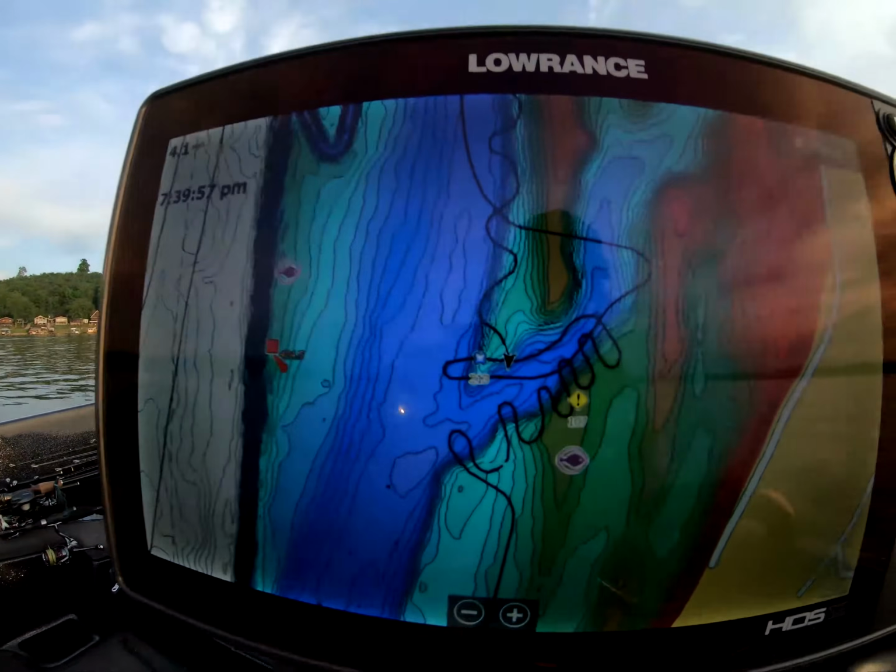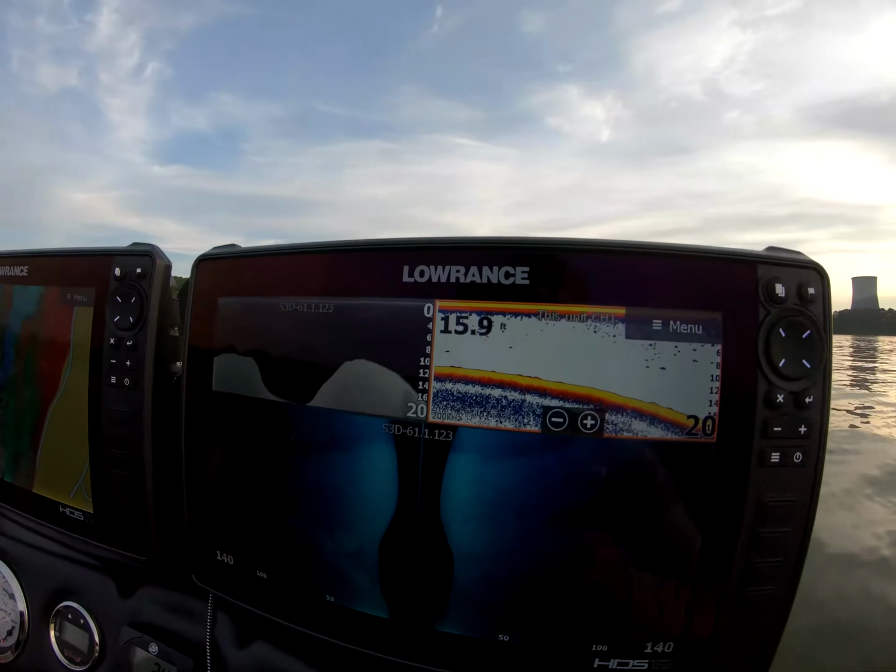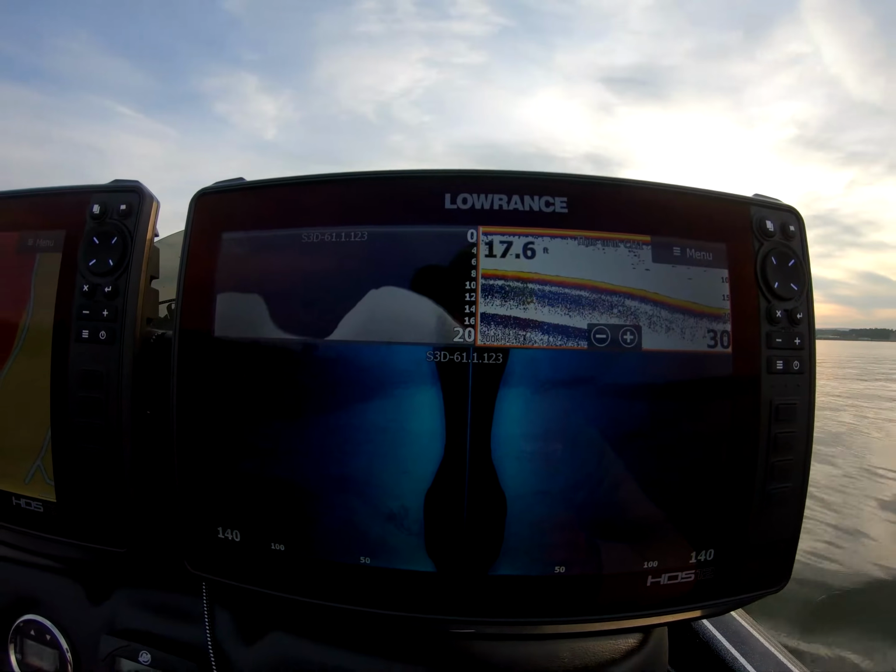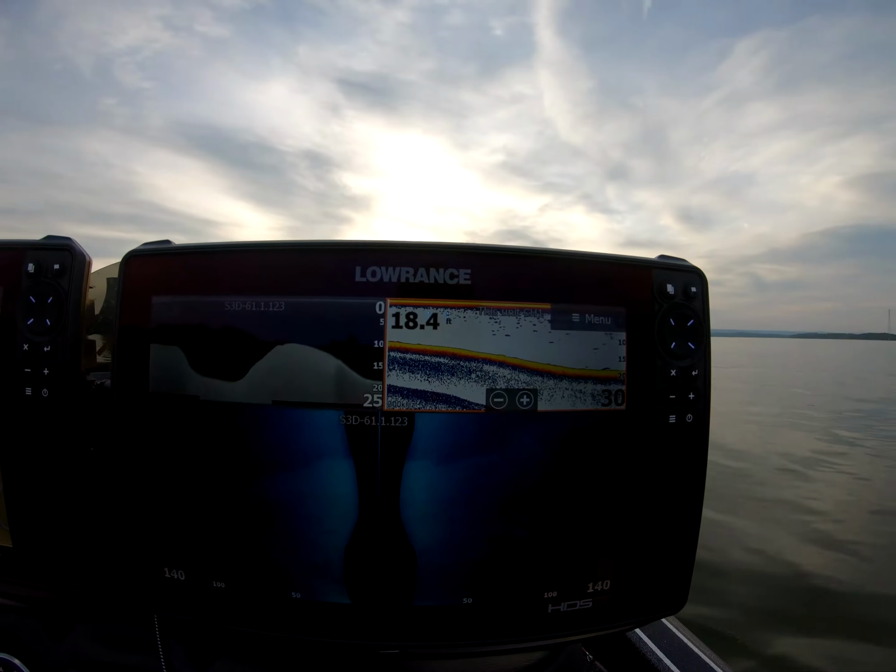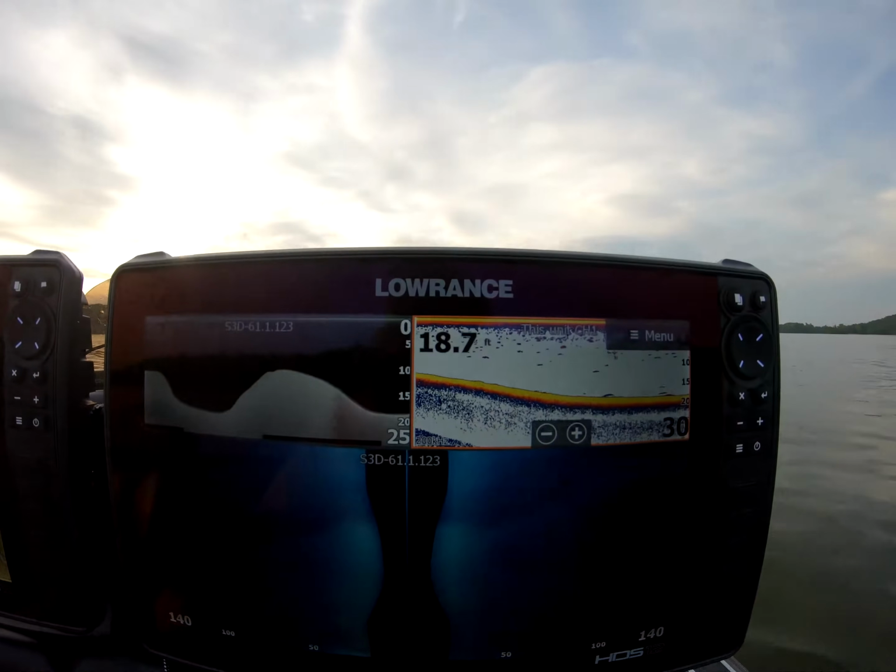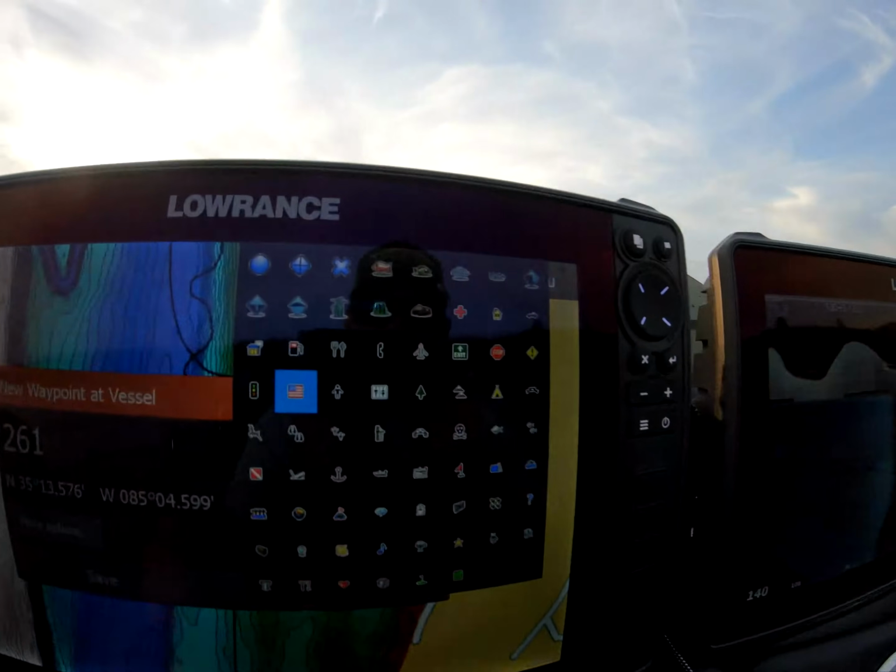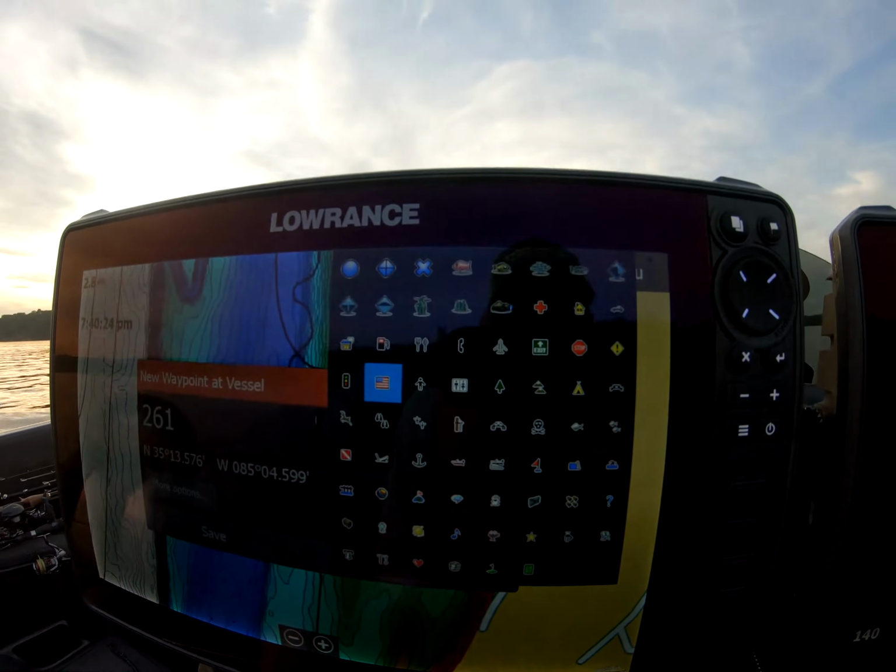You can see I idled this already this morning, and I put that yellow mark there to remind me to come back and check it before dark. That's another key. I notice a lot of guys don't use all their waypoint icons. The Lowrance comes with all these different icons. Why not use them all? Now, only you will remember what they are.